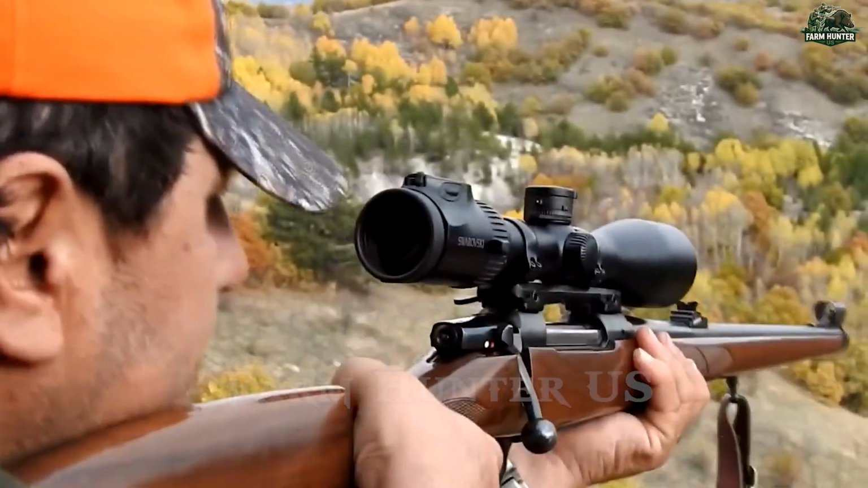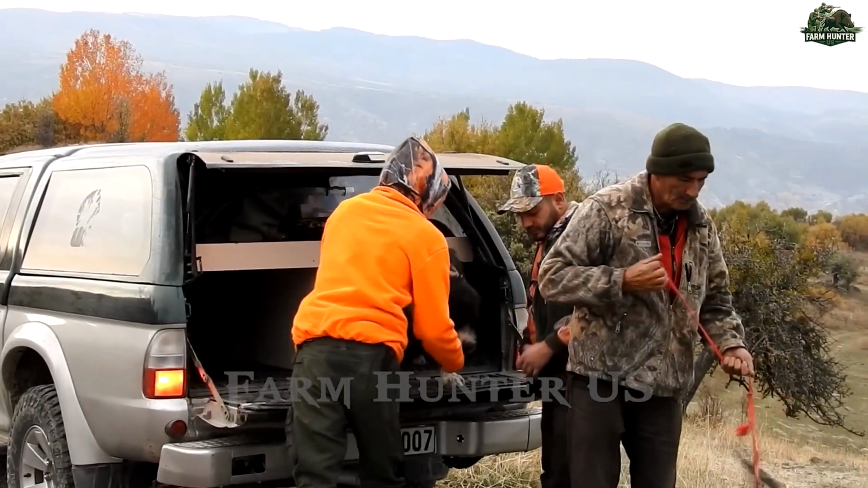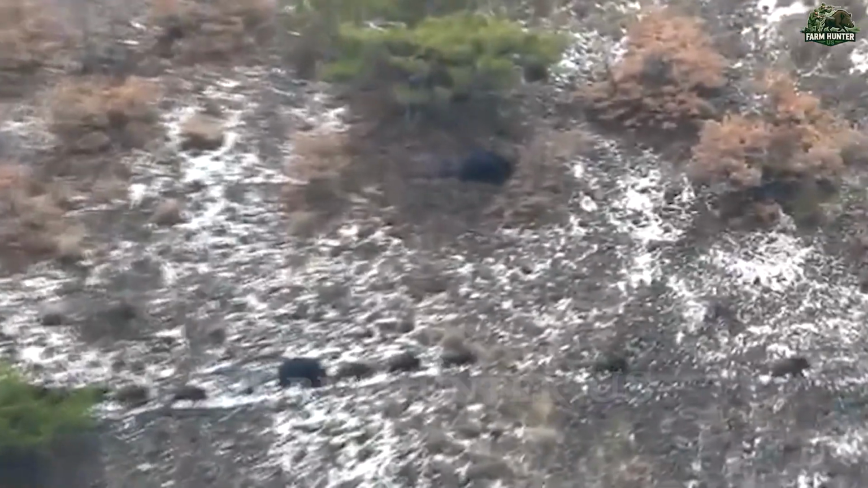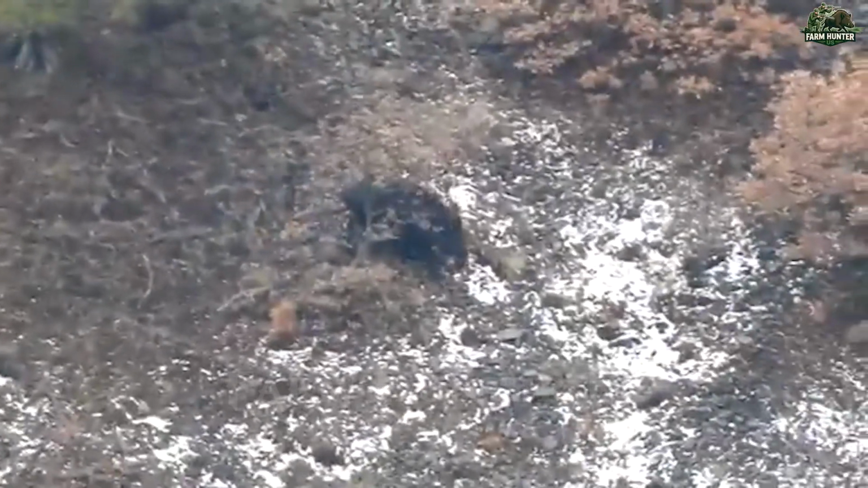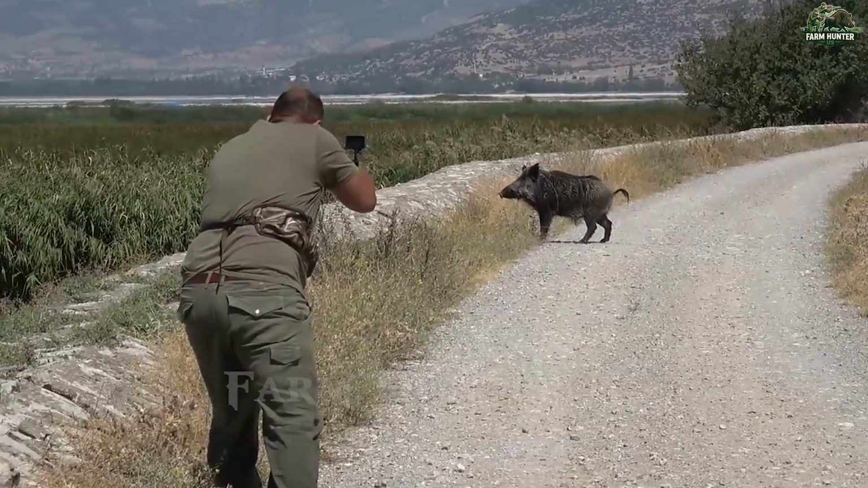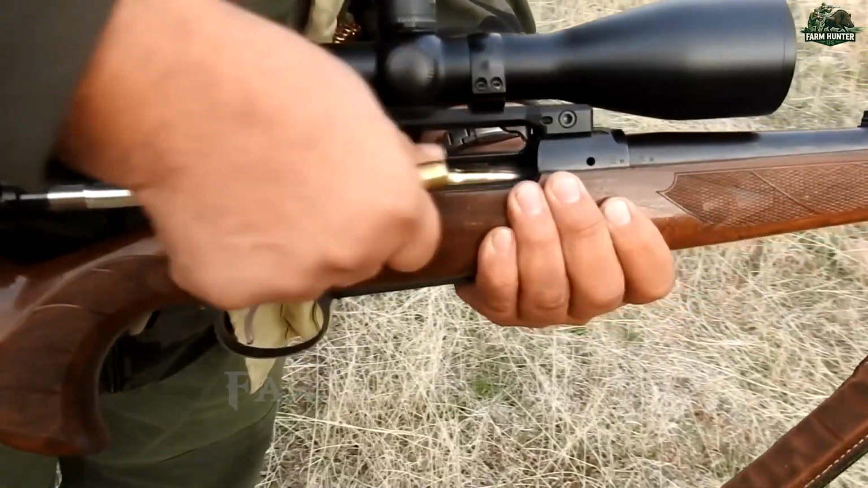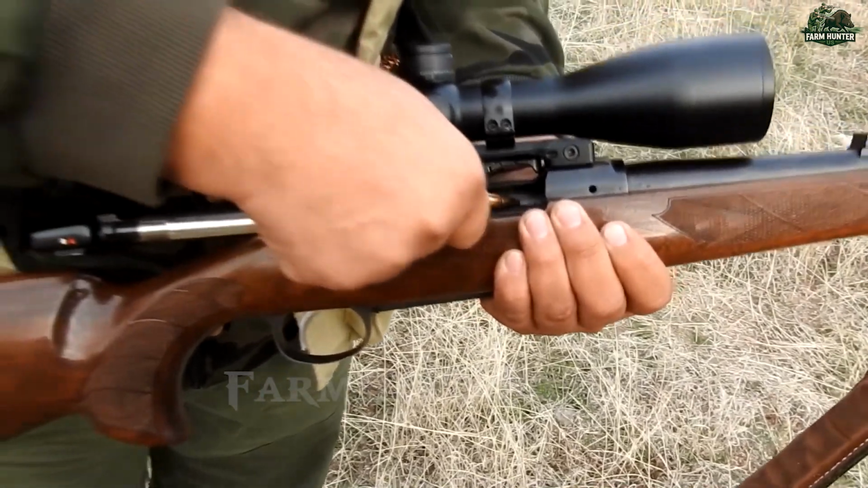But there was no time to relax. We regrouped quickly and pressed on to higher ground, alert to every sound. Then, a sudden rustle. John raised his rifle, fired instinctively, but 2 boars darted past just outside our range. We knew we had to change tactics.